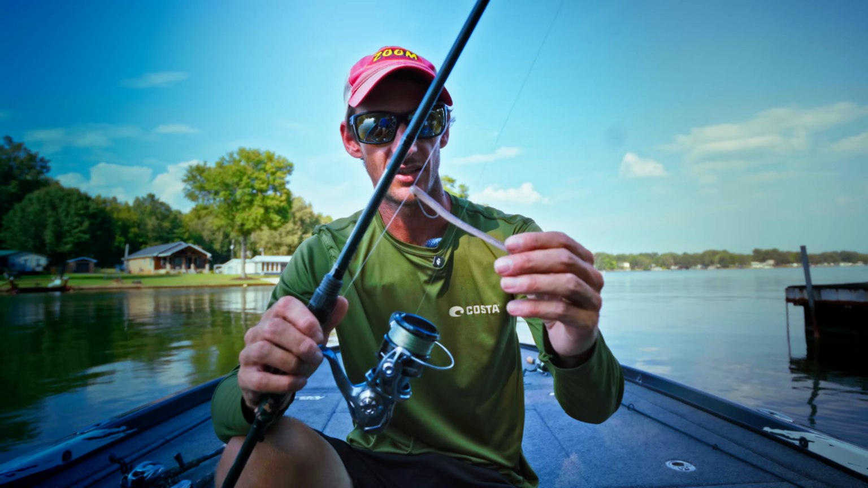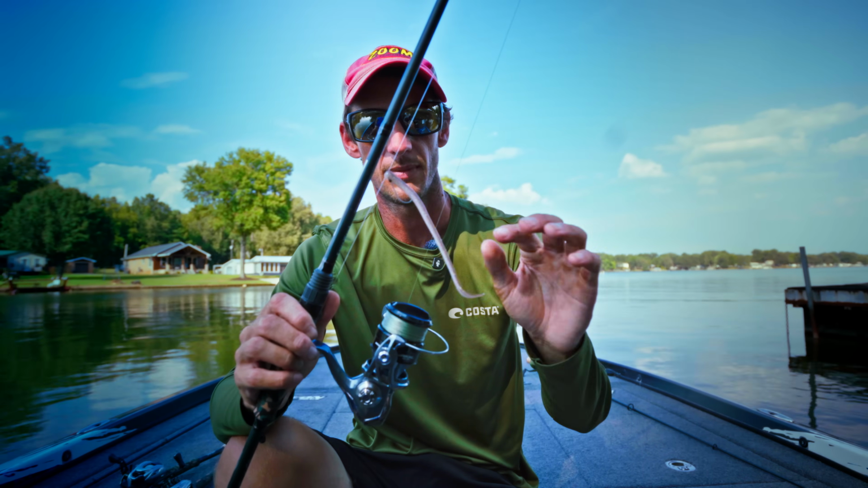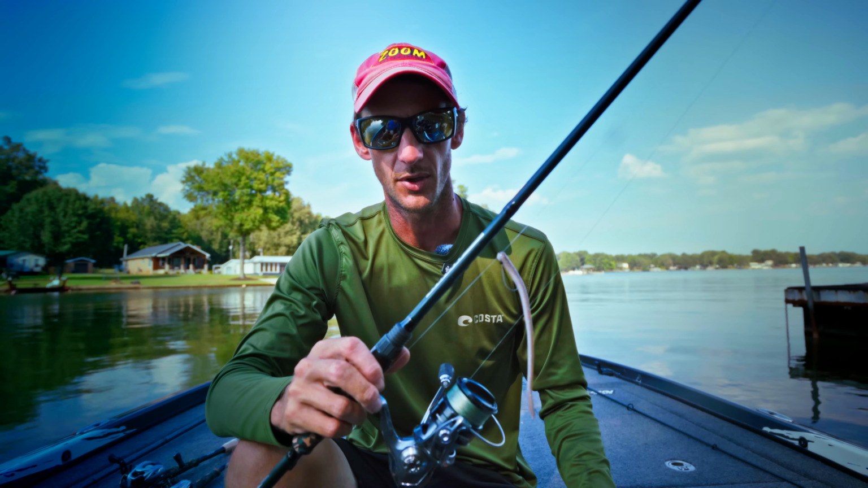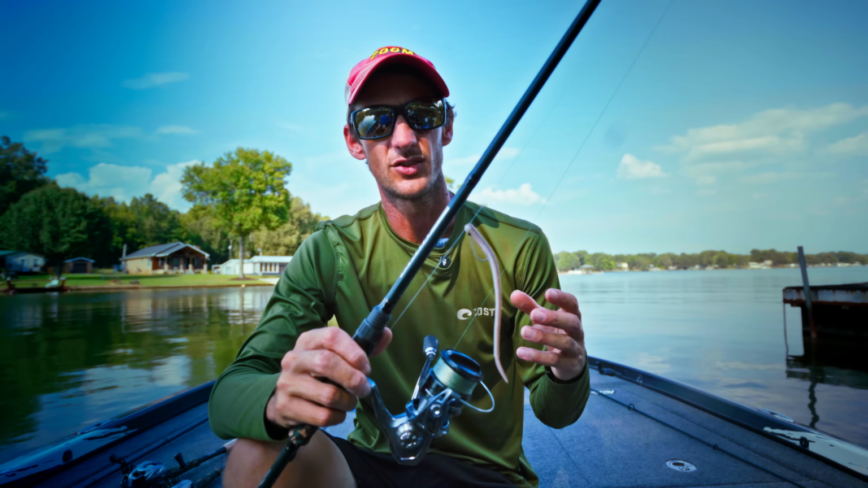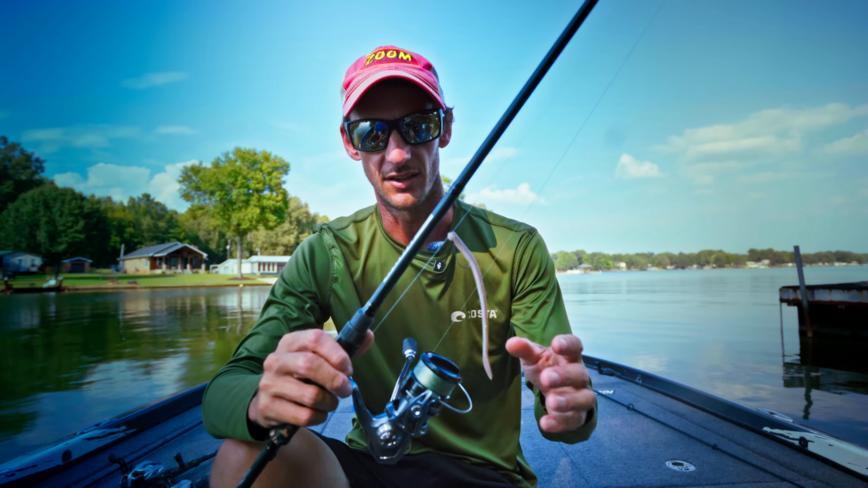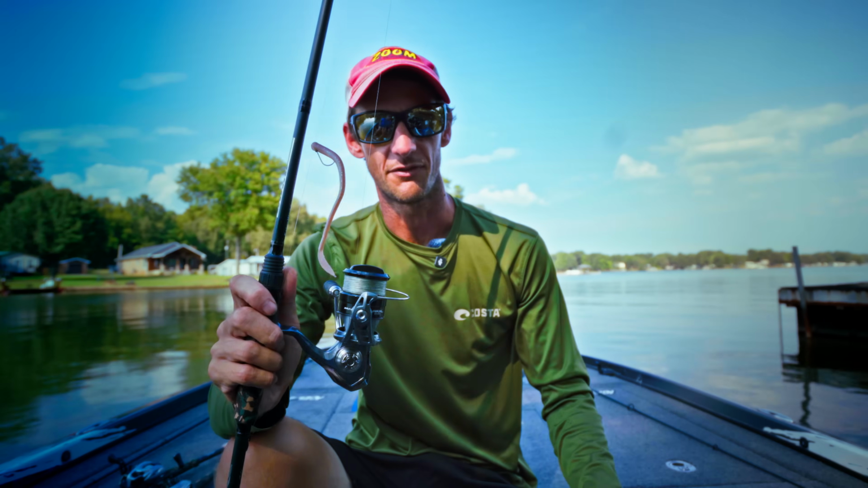So I use the Z3 Original Zoom drop shot worm. I like a kind of slender, longer worm, 4 to 6 inches in the summer. And in the winter, I use a lot of stubby, shad profile worms. But on a drop shot in the summertime, I like a long, thin worm. Use my fairy wand rod.